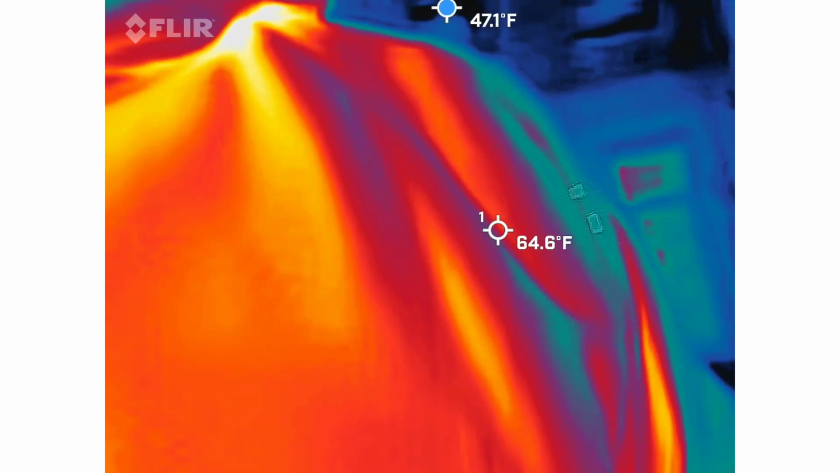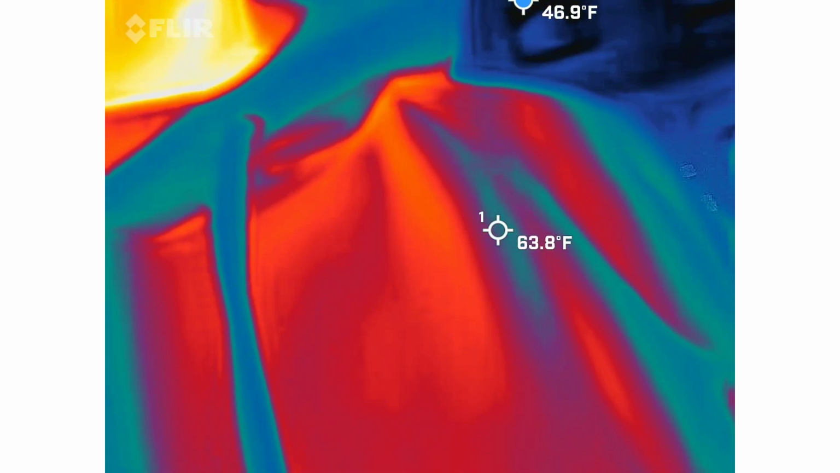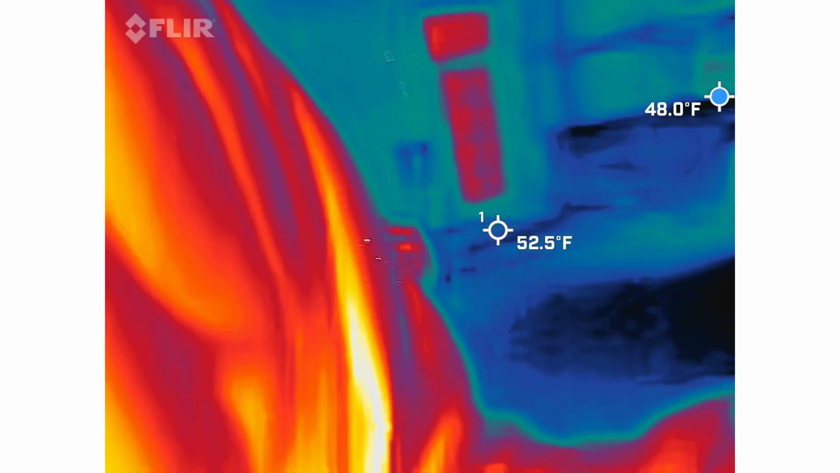So again, we're going to be doing a few starts and stops with this. This is a FLIR camera. This is the real deal. This is not a phone app, just so you guys know. This is what firemen use to actually help save people. They keep it in their pocket, toss it on their phone, and go into the burning building. So I'm going to stop the video.